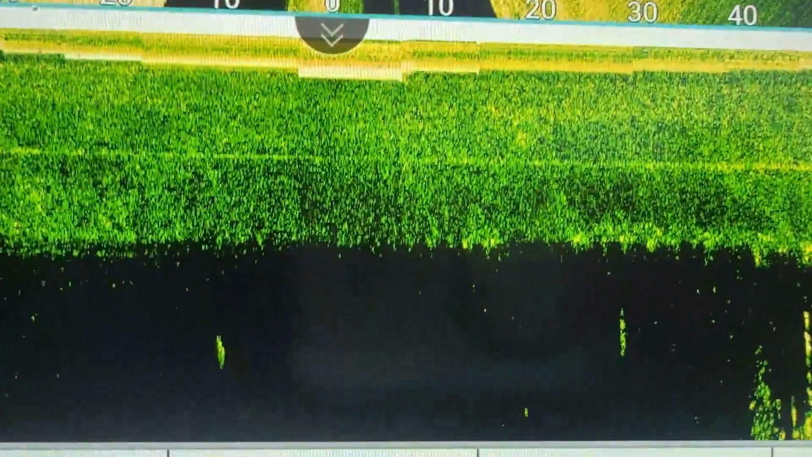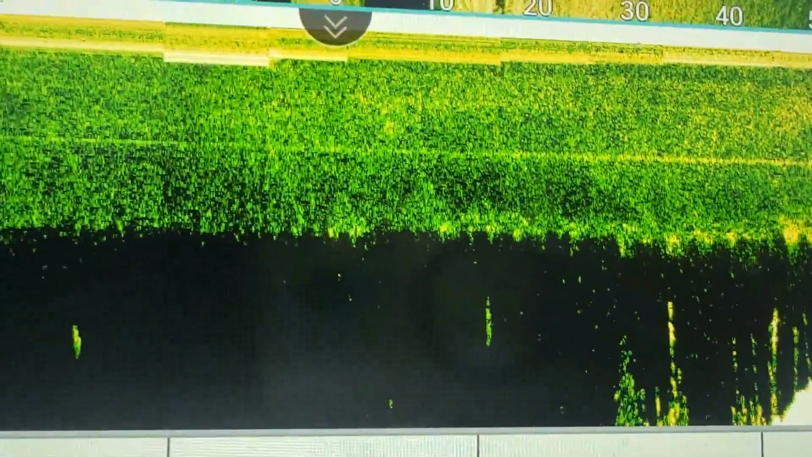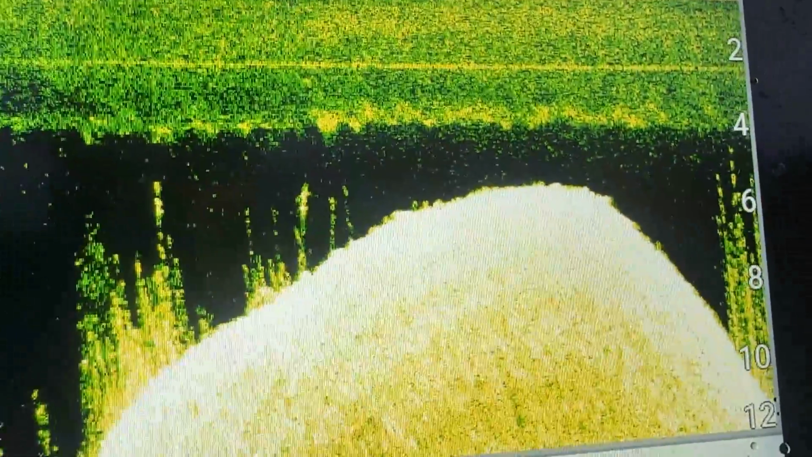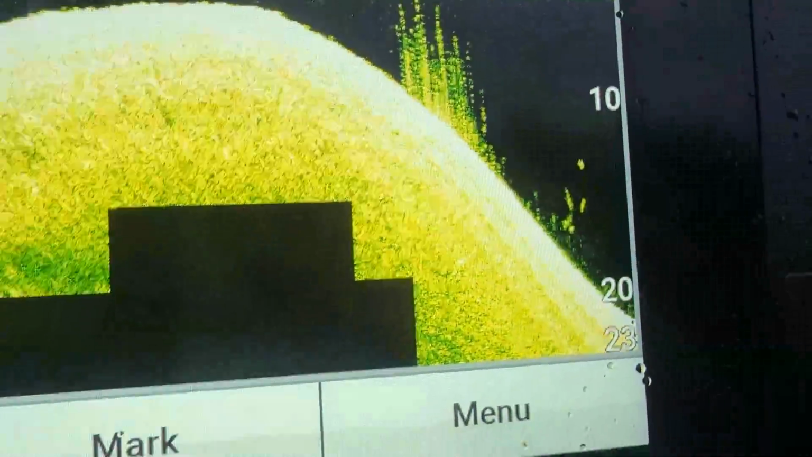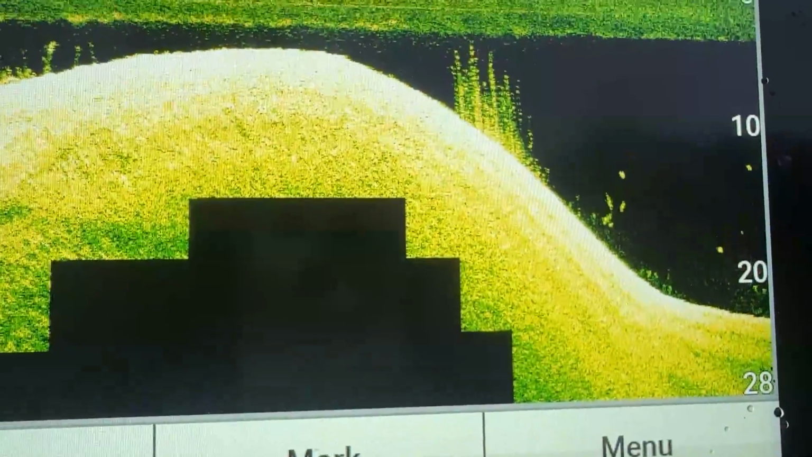Now what we're doing, this point gets real shallow. You can see 4 or 5 feet, it gets dirt shallow. We're just gonna come off of it where the bass like to hide, right off this grass right here. We should start seeing some. Yeah, right there we go. That's bass hanging off the edge. We should see some right across this creek channel.